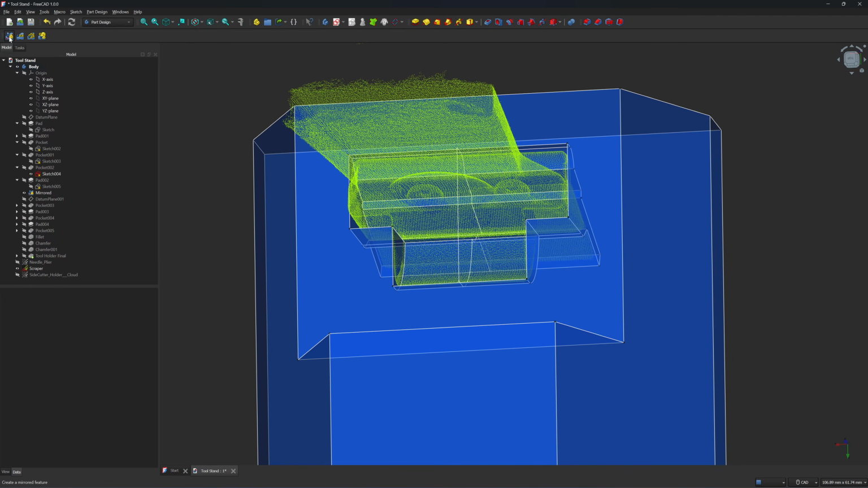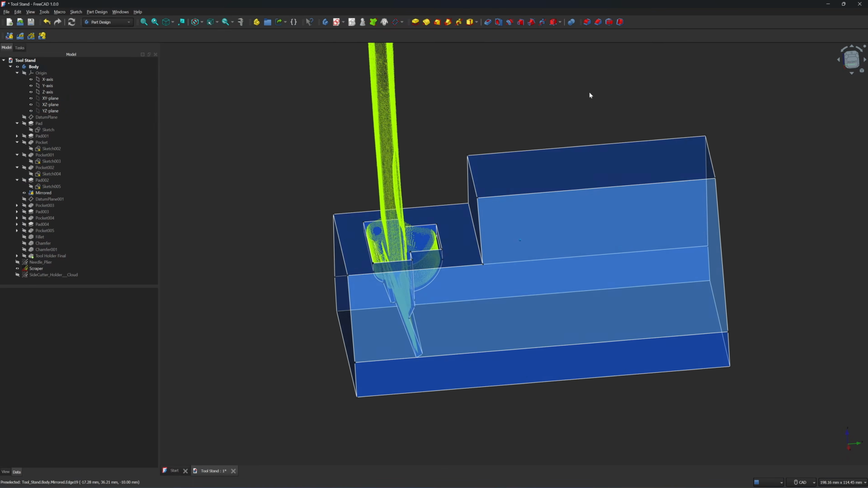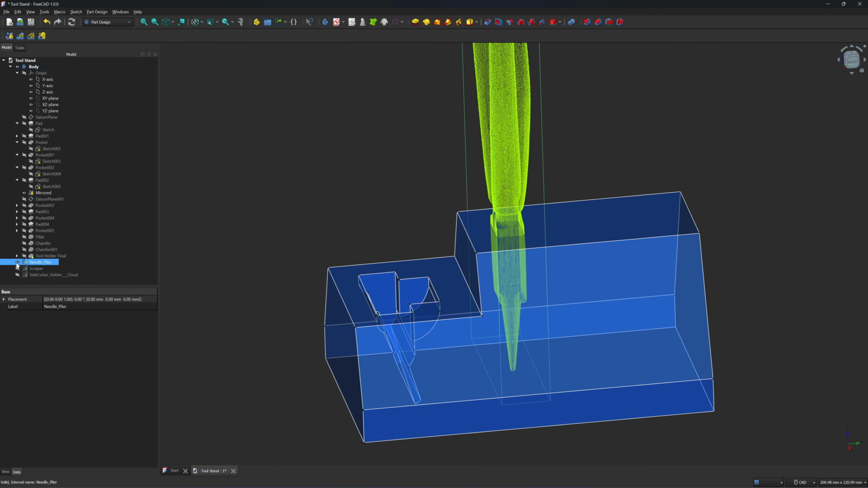This mirror command is here, and I mirror it along the YZ plane. Okay, so we are finished with the scraper. Next, I'm going to move to the needle plier.